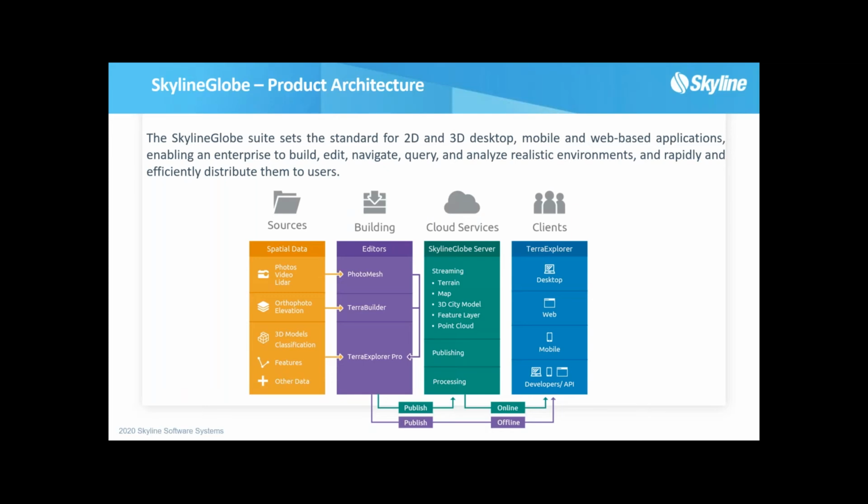But for those that don't know Skyline, we create very robust state-of-the-art software that lets you create, edit, analyze, and serve 2D and 3D data. So we are the ones that build these 3D models and true orthos, DSMs, DTMs, and even simulated point clouds. We have the software that creates, and the software that lets you analyze and edit. And then we have cloud services, where you can serve these products out to all your customers or all your teammates, either into desktop or web applications.